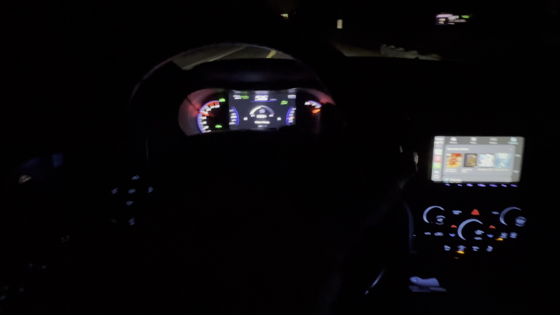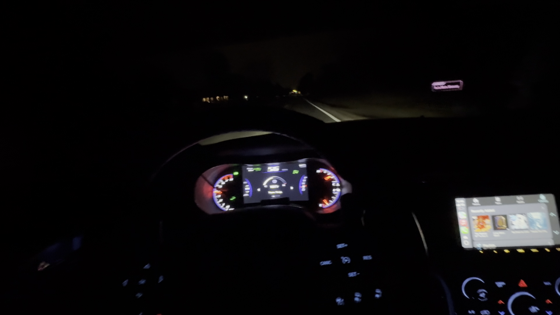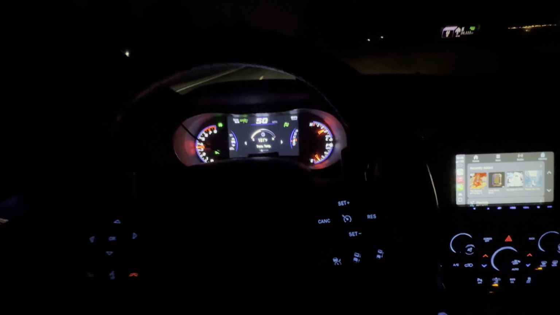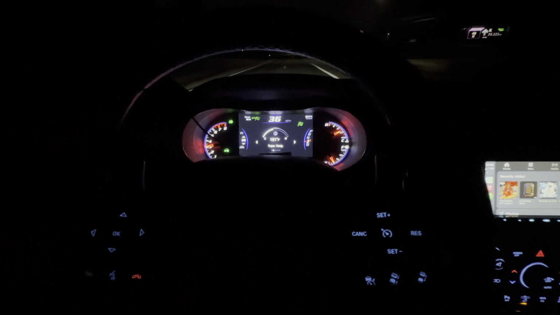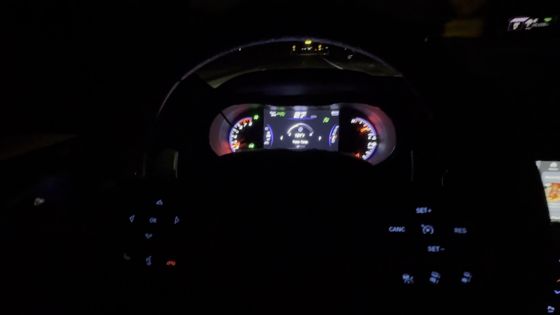This thing is quick though, bro. This thing is quick as fuck for a big ass hunk of metal. 5,000 pounds, I think it is, something like that. Honestly, I'm about to turn back around. Where's the entrance for this? Did I miss it? These tints are so dark. No, it's right here, for this little park that has no lights.